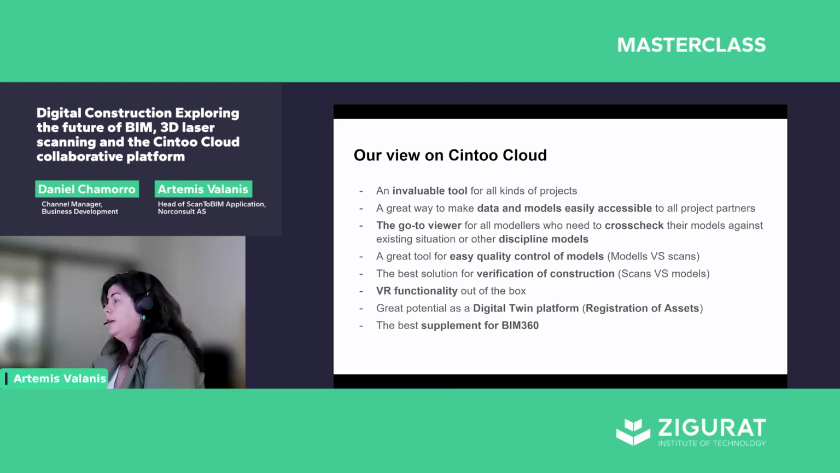We are very happy to be able to make data and models easily accessible to all project partners. Cintoo is our go-to viewer for all modelers who need to cross-check models they deliver in all discipline areas. It is a very good and quick way to quality control models or verify structure.